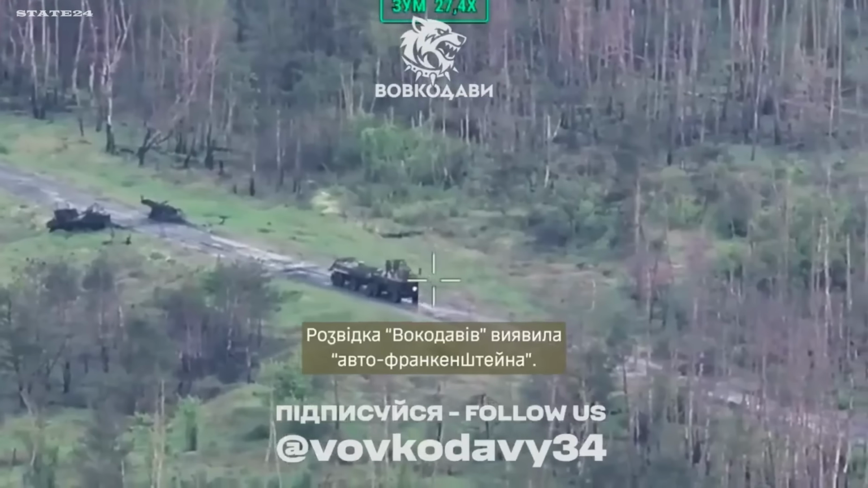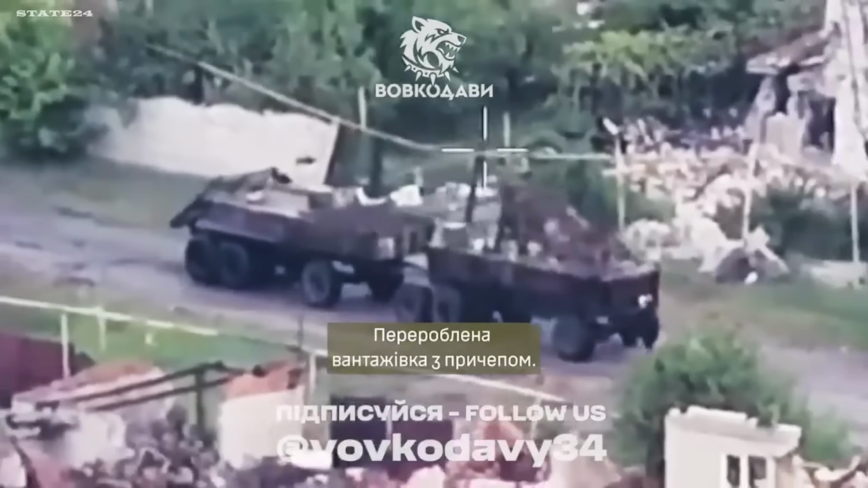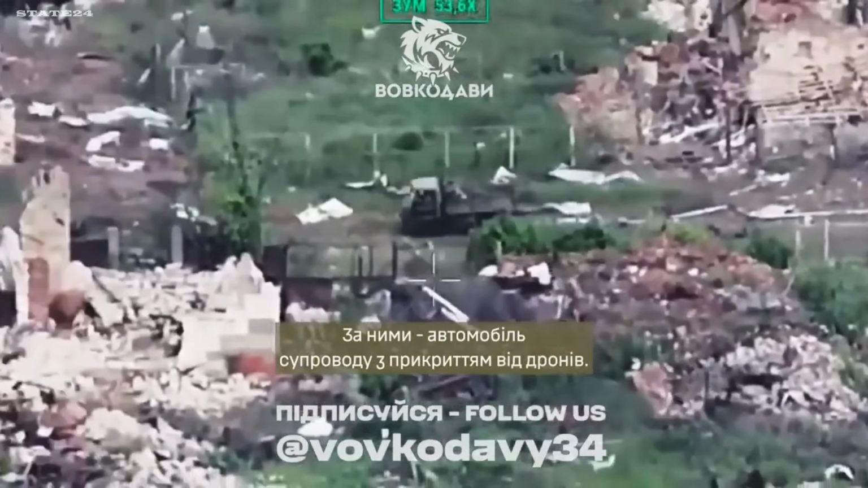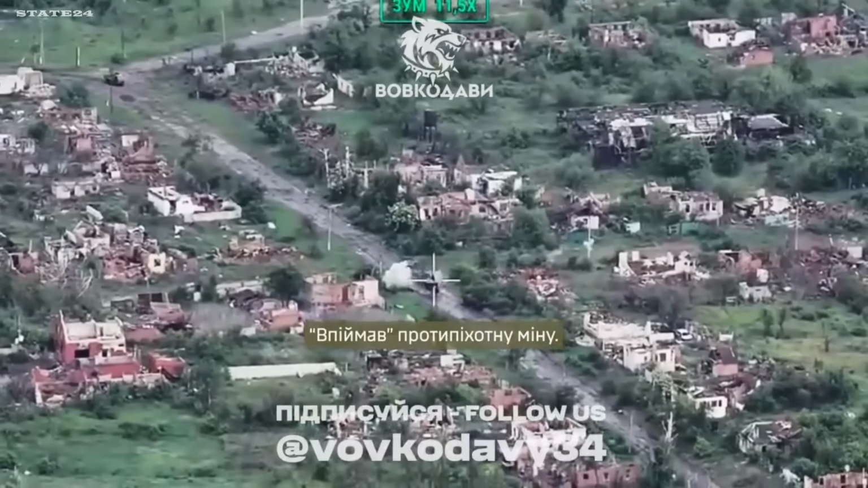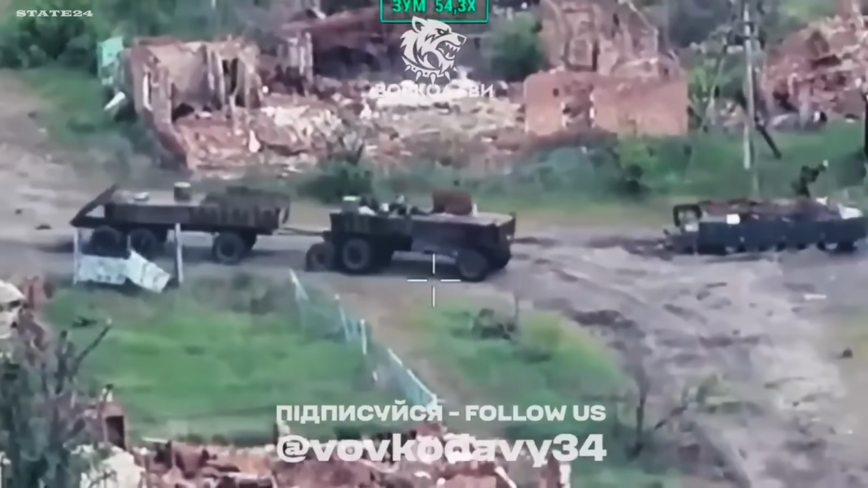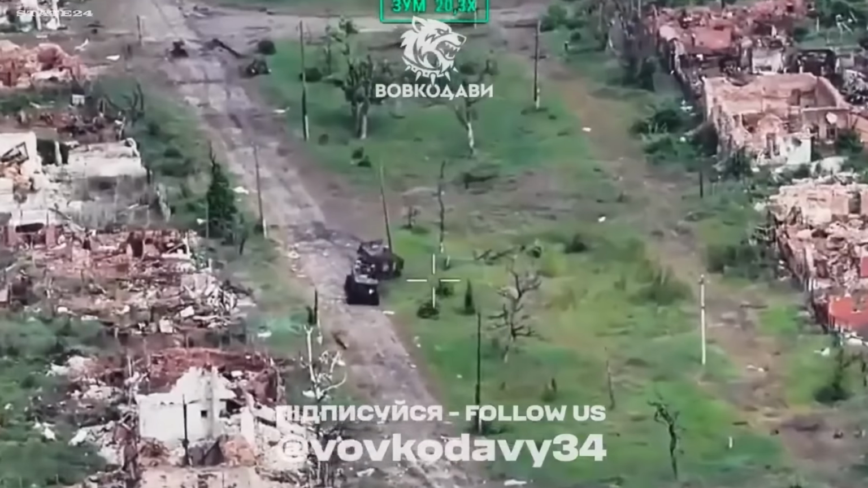Vovchansk direction. The Wolfhounds, 57th Motorized Brigade, watching Russian forces assemble a makeshift bridge. Improvised materials cobbled together, trying to create a crossing point. The operators waited, let them finish. Let them move it into position at the river crossing. Then the drones went in.